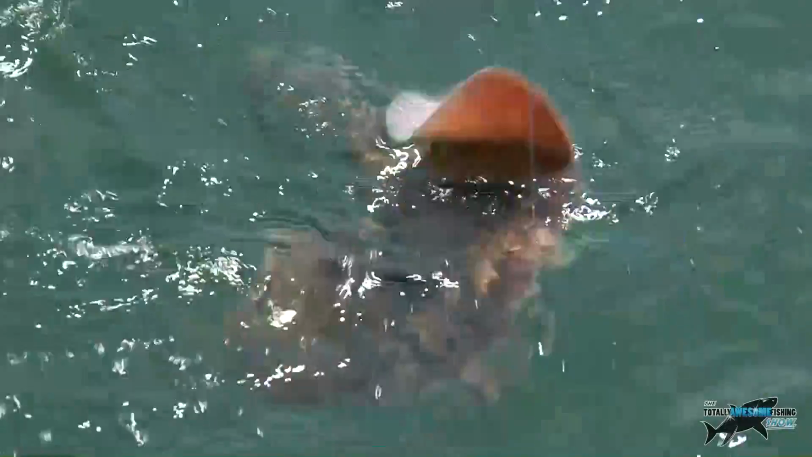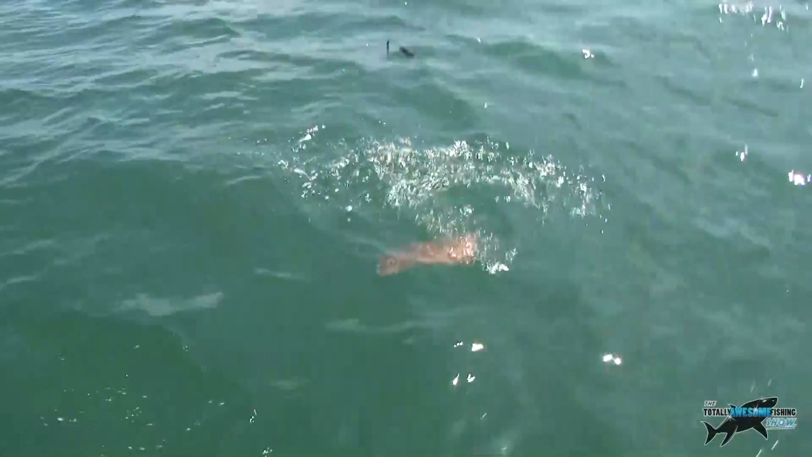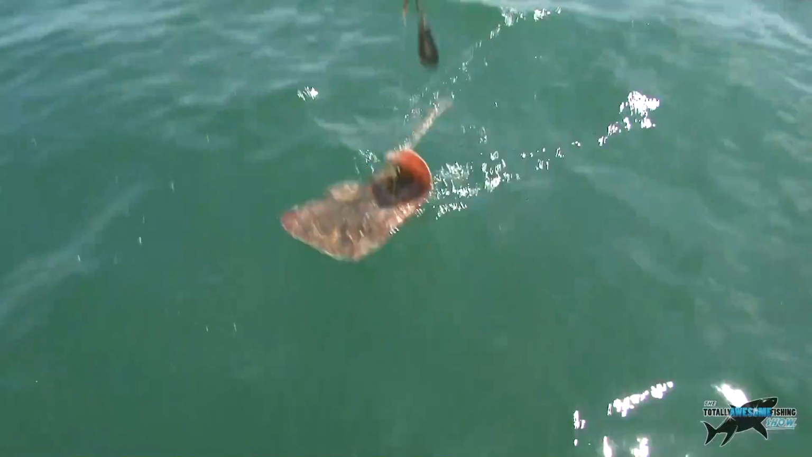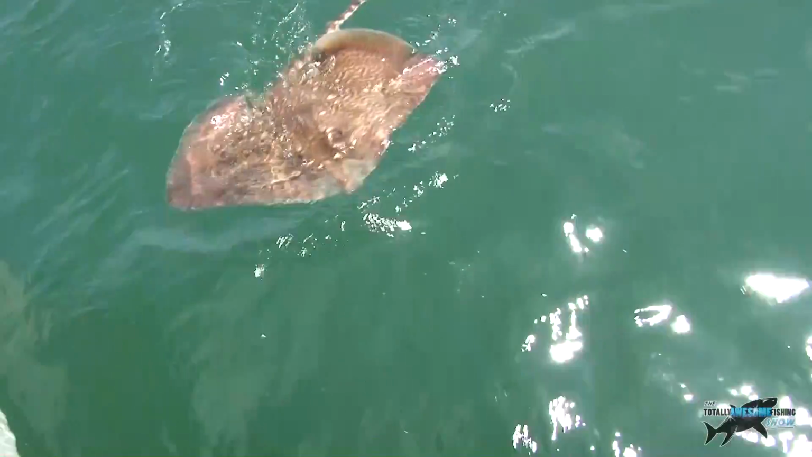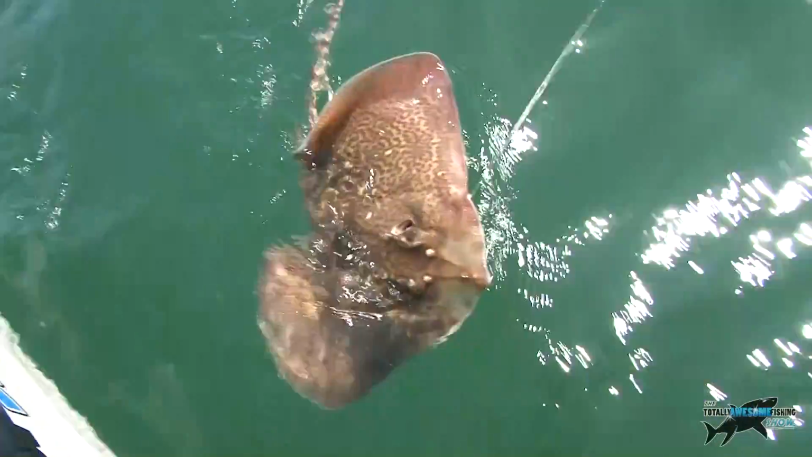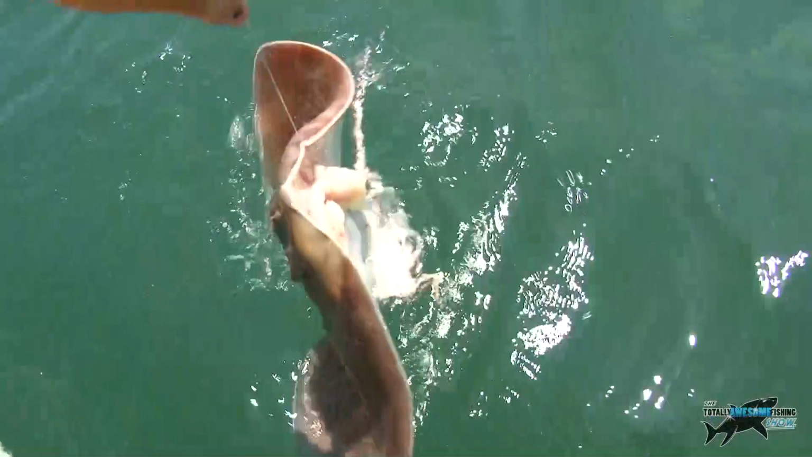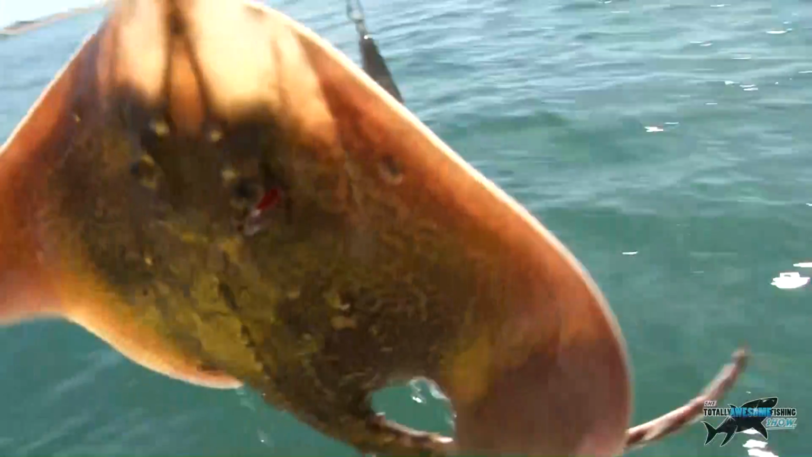Alright, ease him in. You walk backwards. Here he comes. Another nice thornback. He went off, I thought it was a smooth hound. Dare I chance it on the trace? Here he comes.